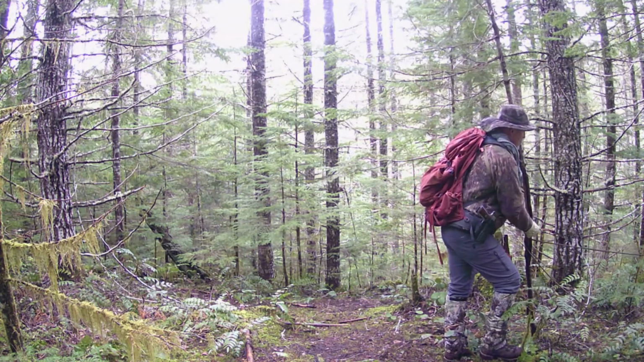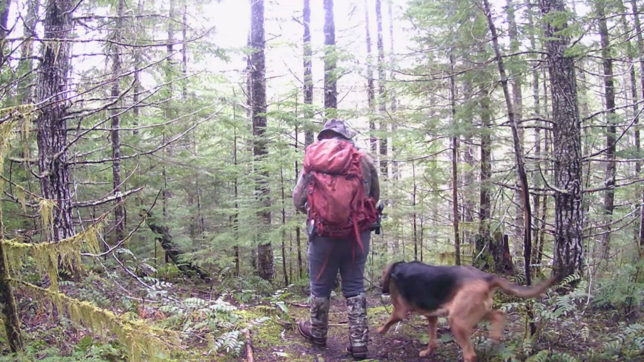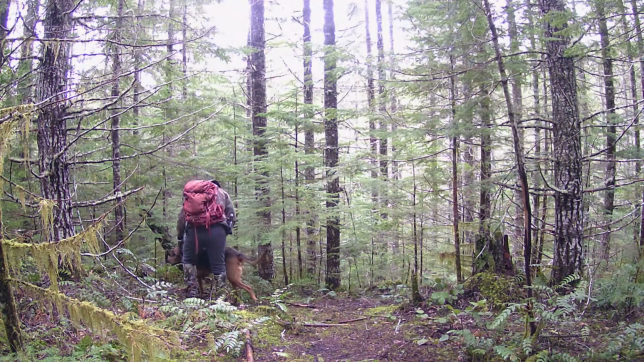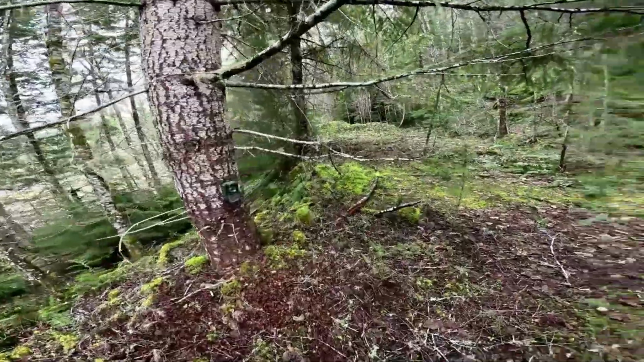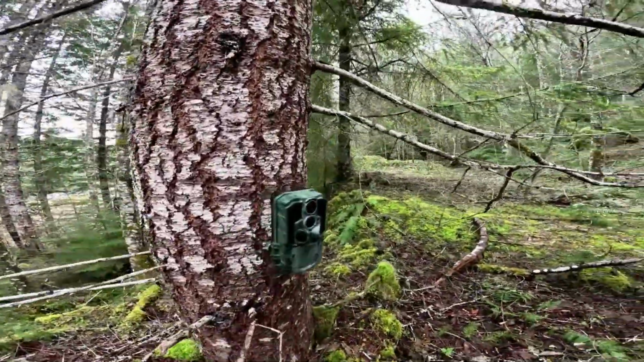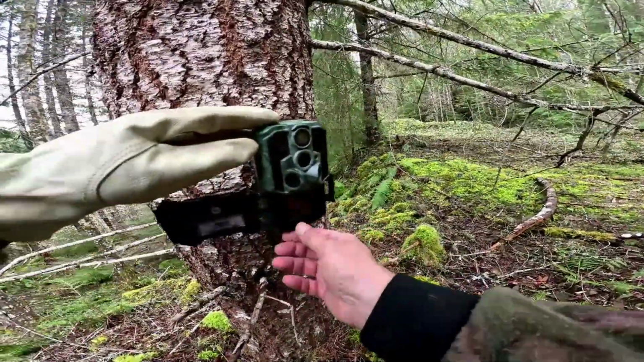No, this way. I got one more. Just one more, right? There you go. So this has been a really good camera site for us. I'm super excited to see what's on it. It's been out here since reloaded since April 6th.